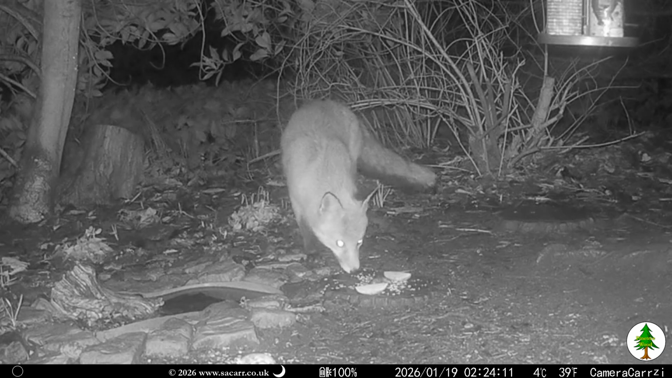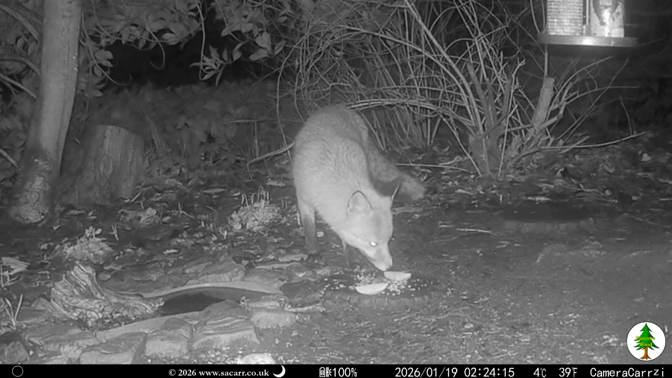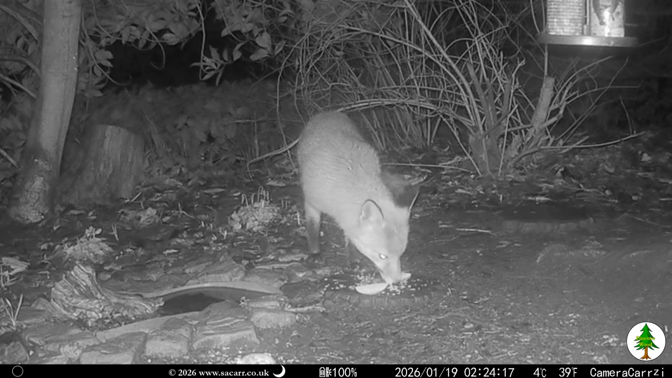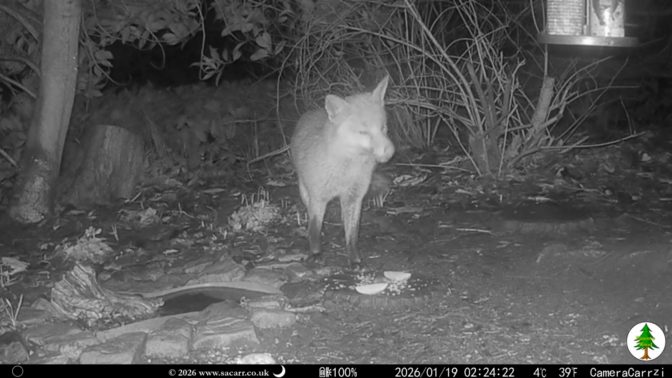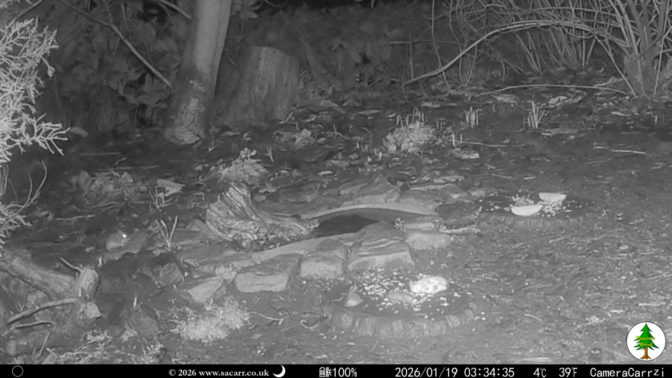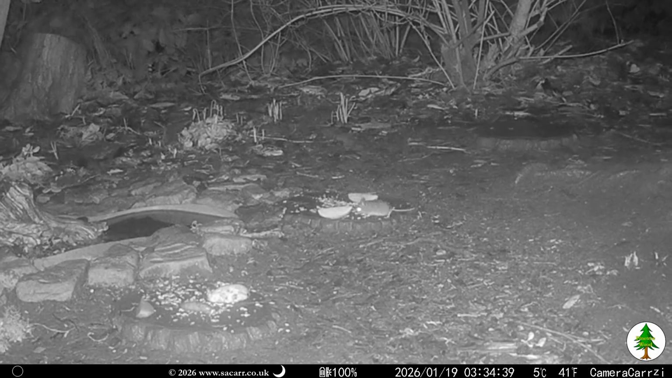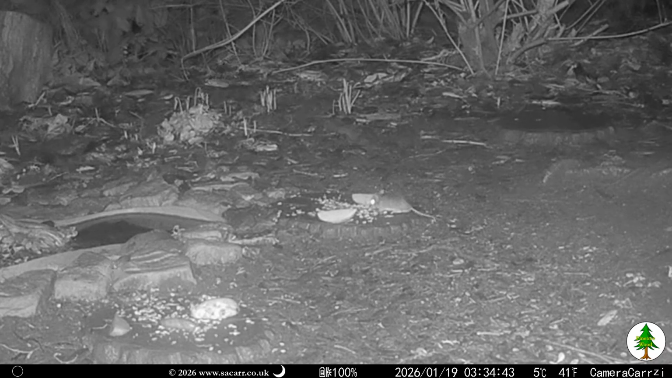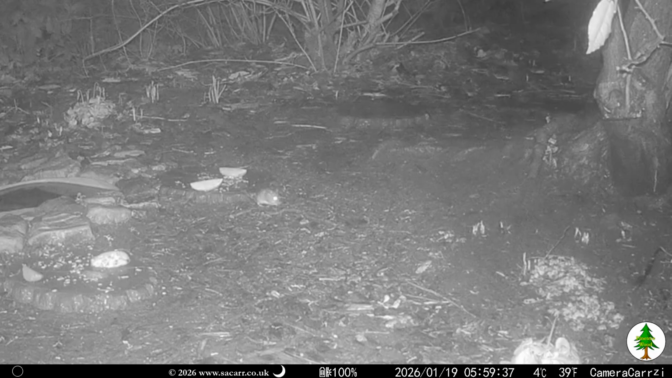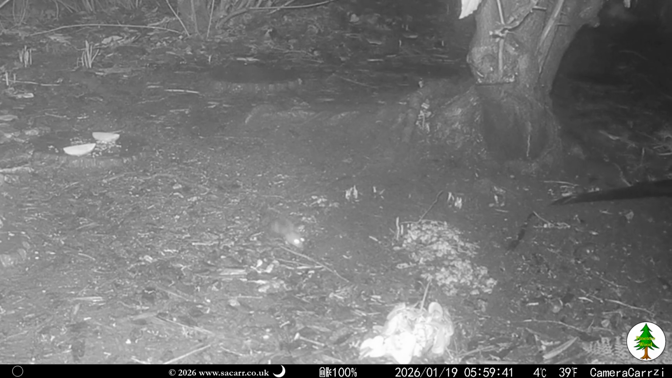An hour later, Smudge came to the wood for a brief visit. After another hour, at 3:34, one of the mice was back. It headed to the mouse house, so I'm guessing it was Speedy or Danger Mouse. Another 2.5 hours later was another mouse, the last capture of the night.